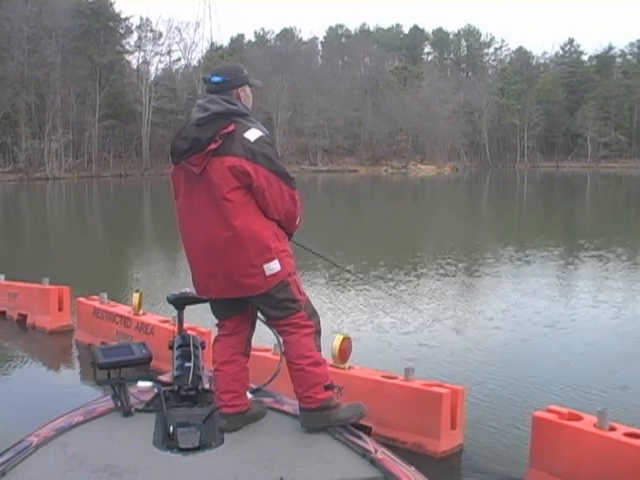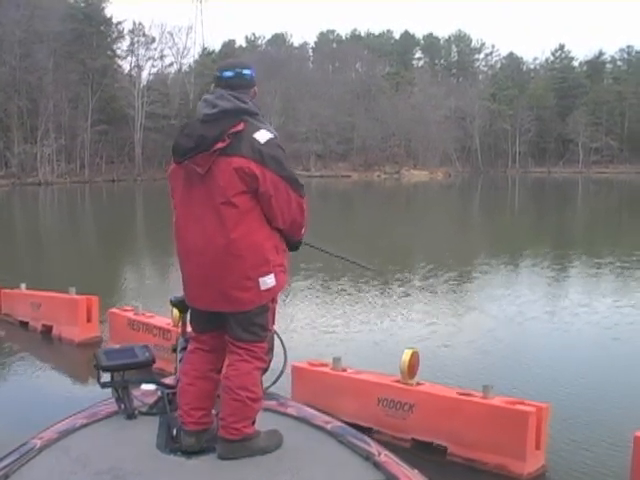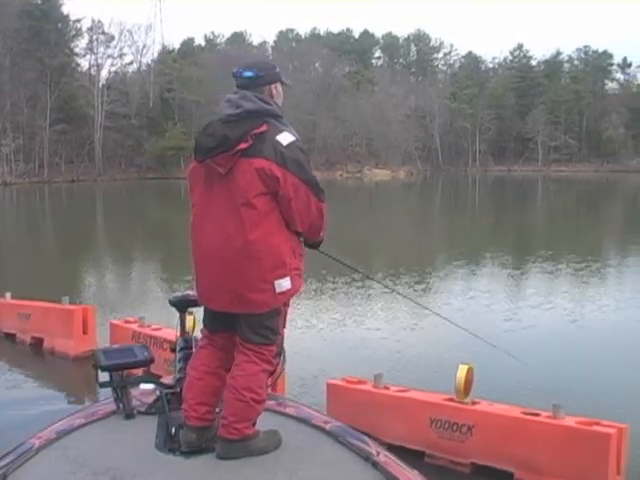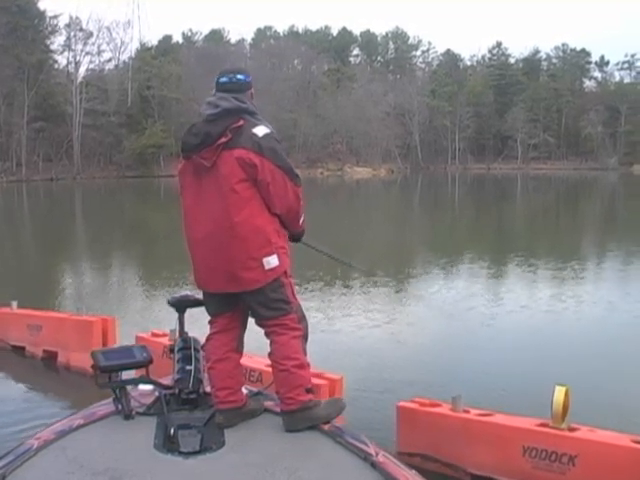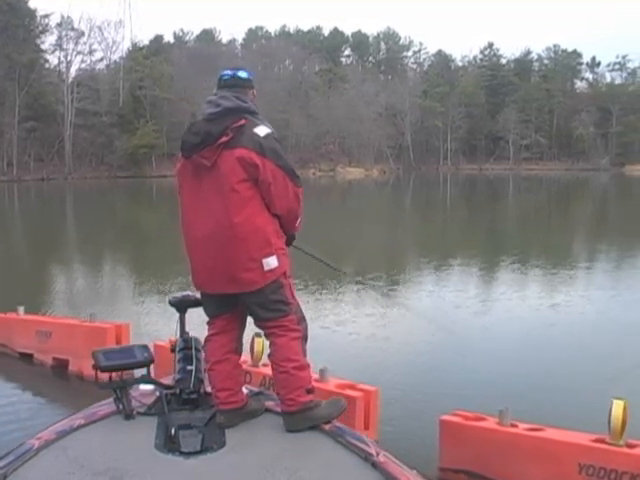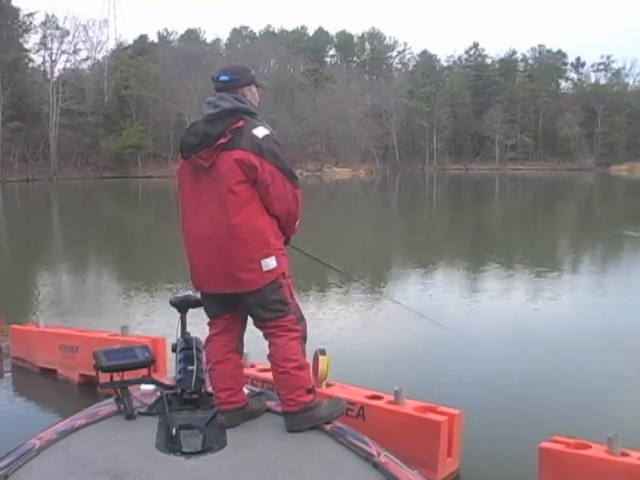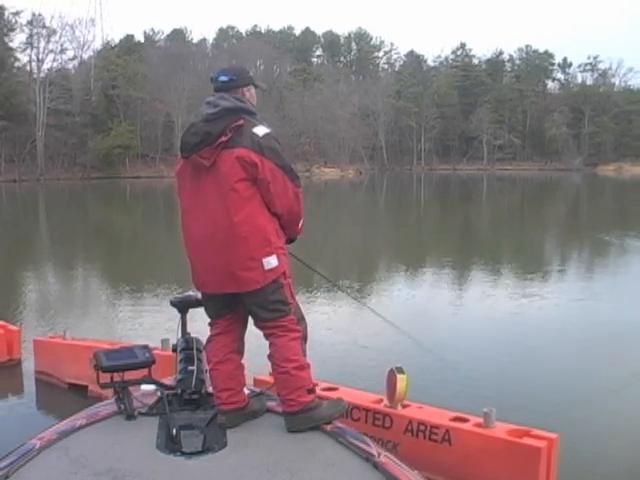Ease back over here and see if I can coax another fish or two up. Because I caught those three or four in a row, you know those aren't the only fish there. It's just a matter of whether you break up the school or spook them a little bit.